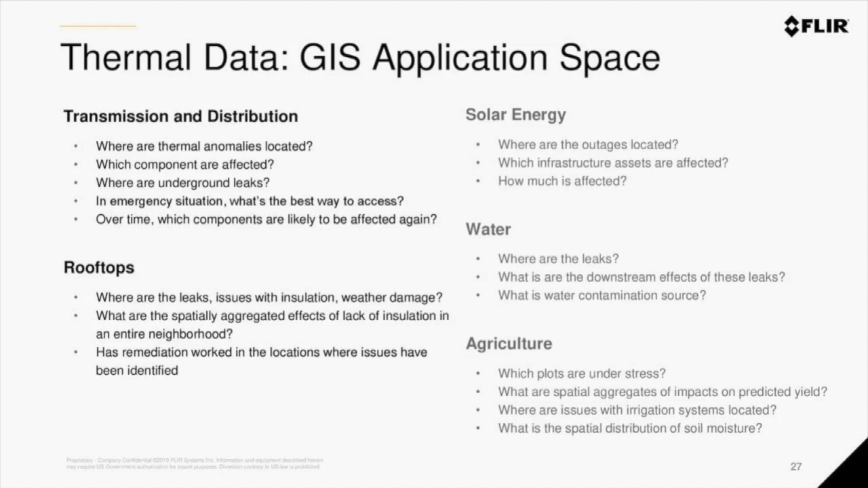So we can identify just how much power is out, or how much area is affected, or how much roof area is affected by a specific type of stress. In agriculture, a typical question to ask is, how much impact does this thermal signature actually have on predicted yield, and so on. So as you can see, there's a breadth of questions we can answer with GIS.